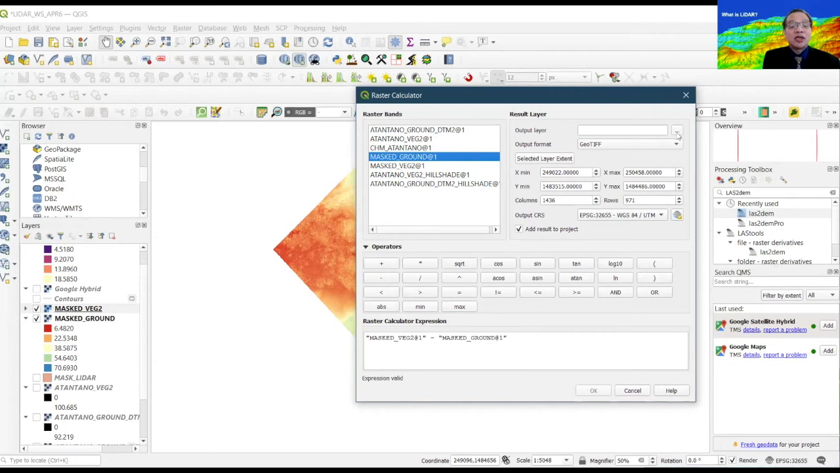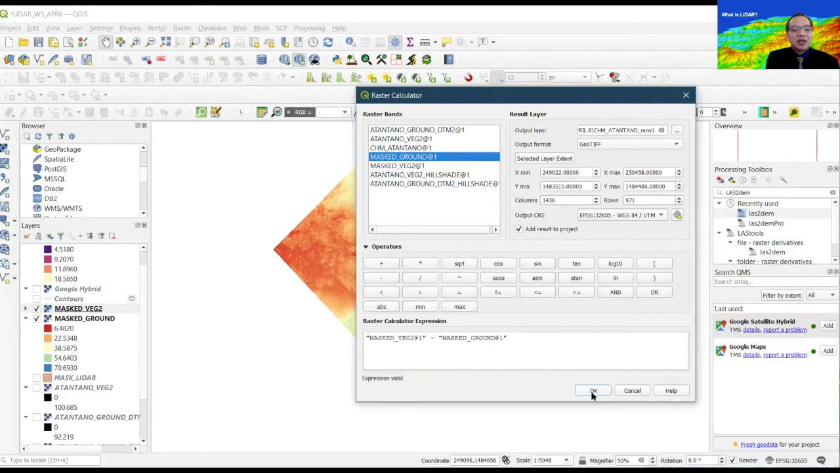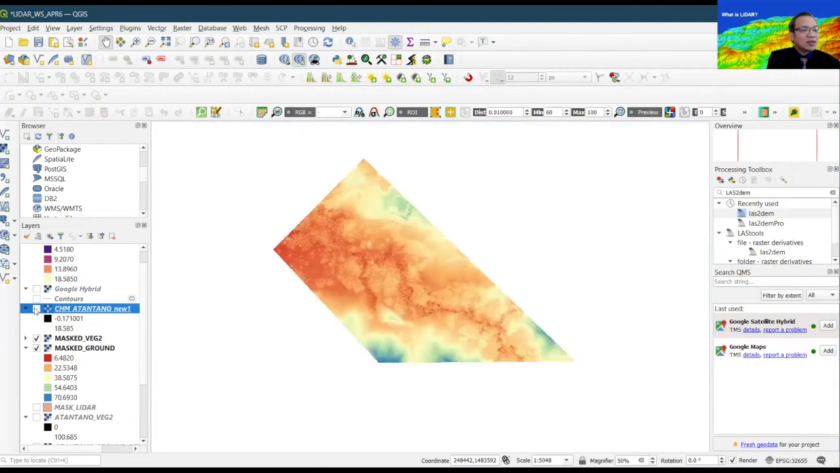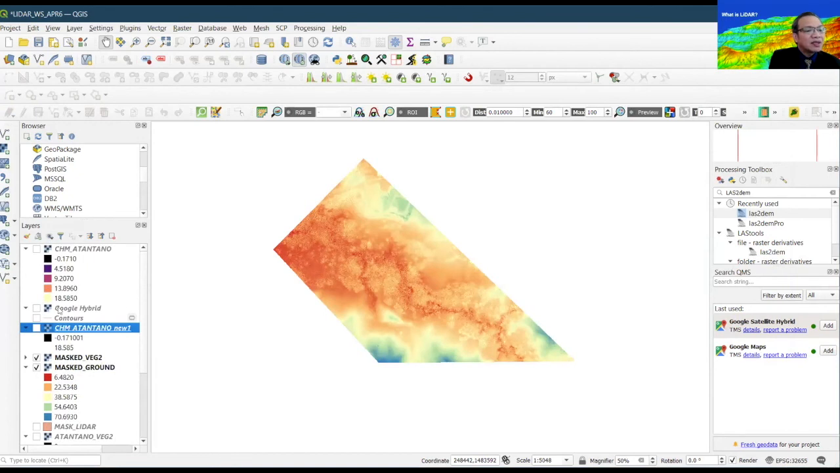And of course, you can give it a name. Again, I've done a preloaded image just to be safe. So I'll just make it the new one. Click OK. So we created a new file, and that's basically the Atantano new. I'll not use that, but I'll use the one I made earlier, because it takes time to render it.